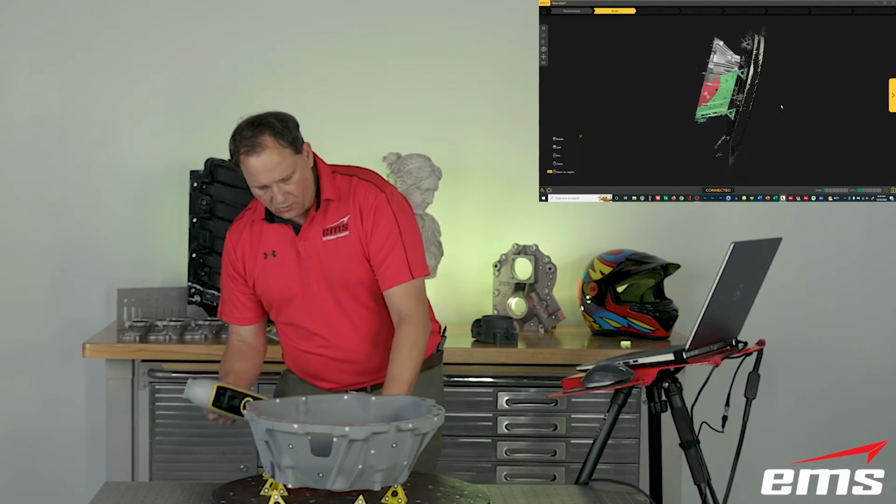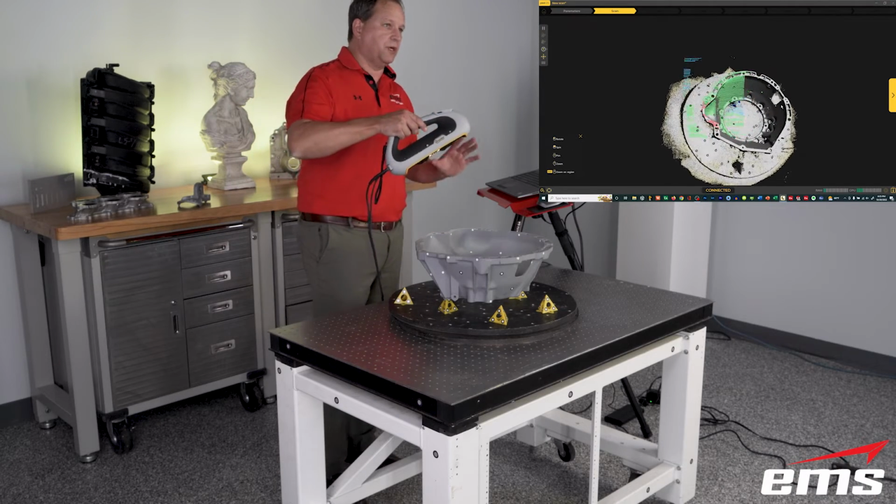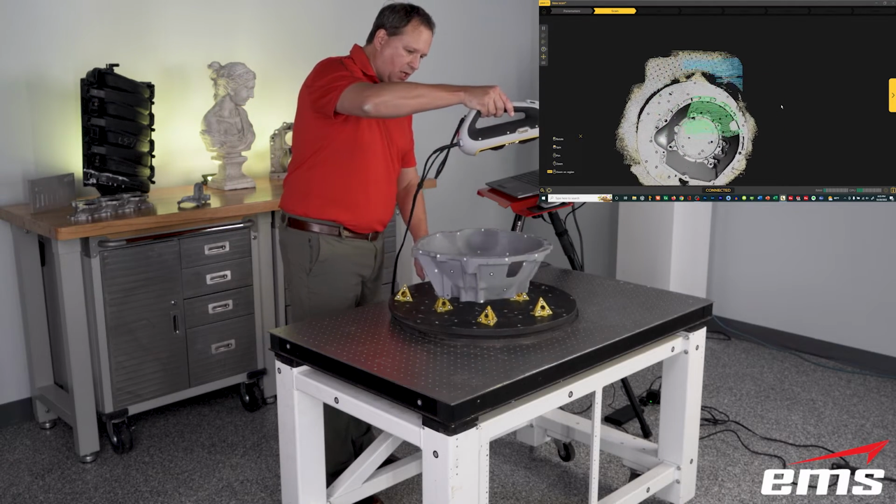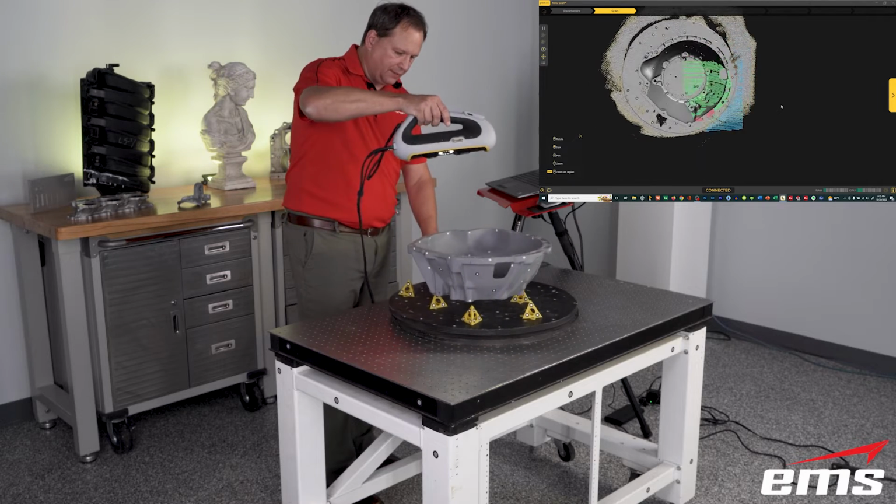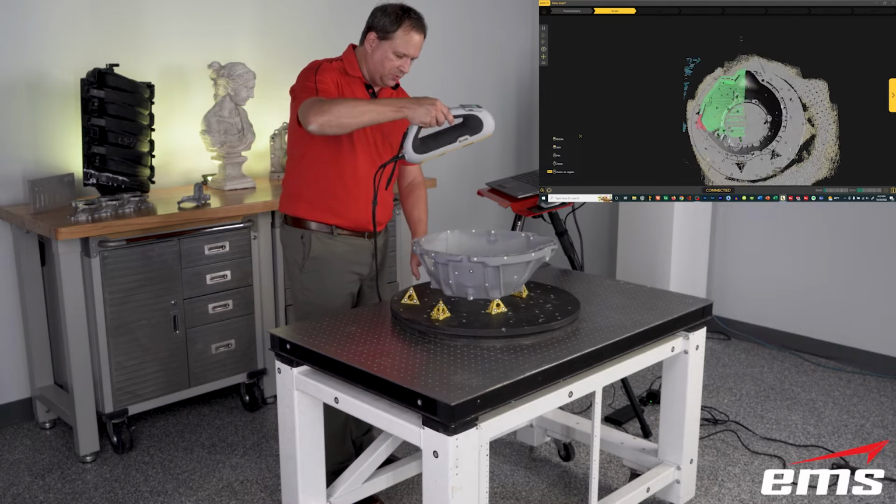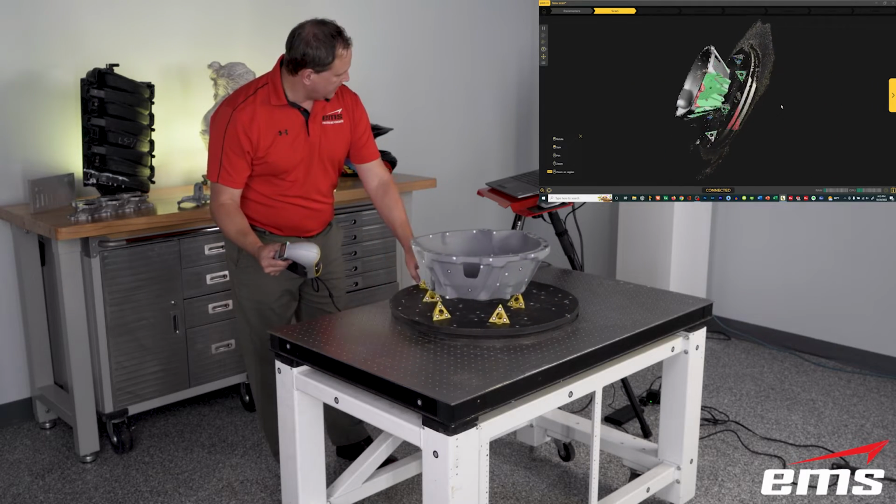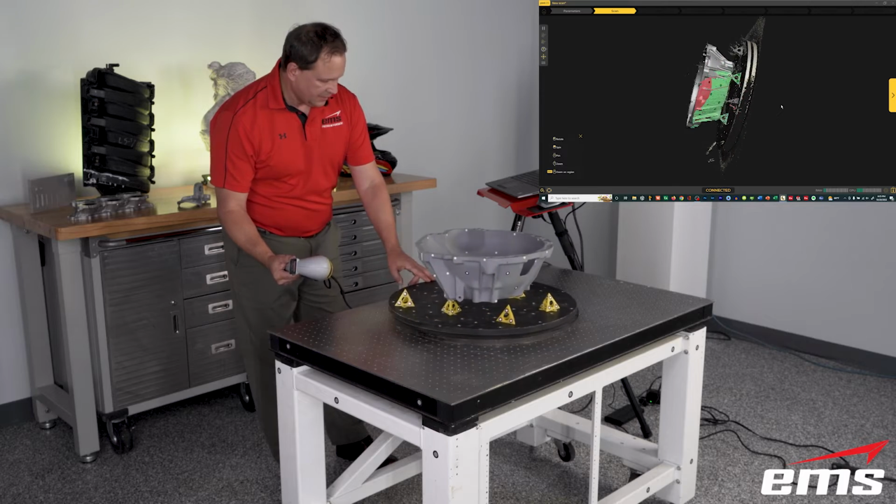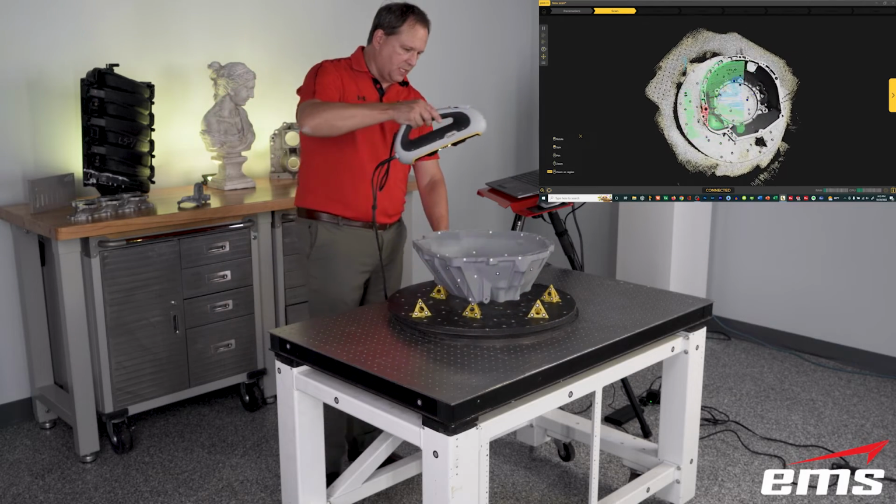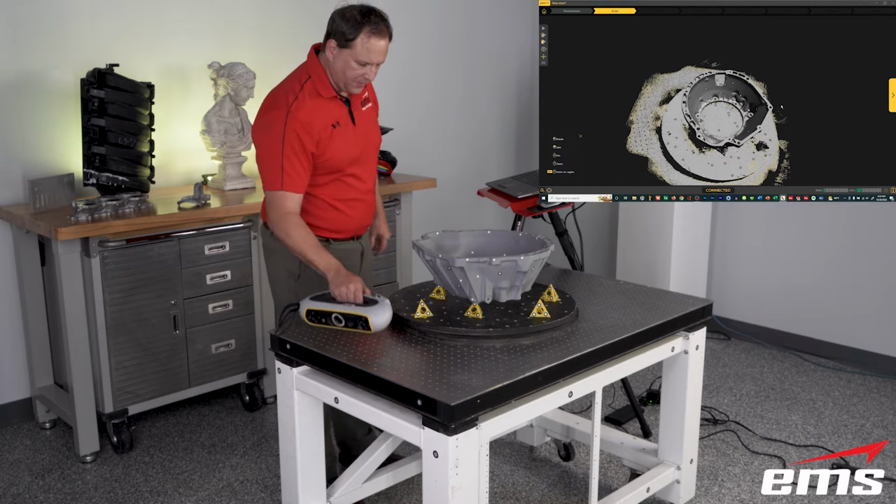And targets always make things faster. The scanner can scan faster, and it's going to be more accurate. So targets are usually worth putting on. You don't always need them. We're going to show a part later where we don't use any targets. But if you can throw a few on, it's definitely worth it. So again, I'm not going to spend time scanning every single feature on this. Good enough for the demo.